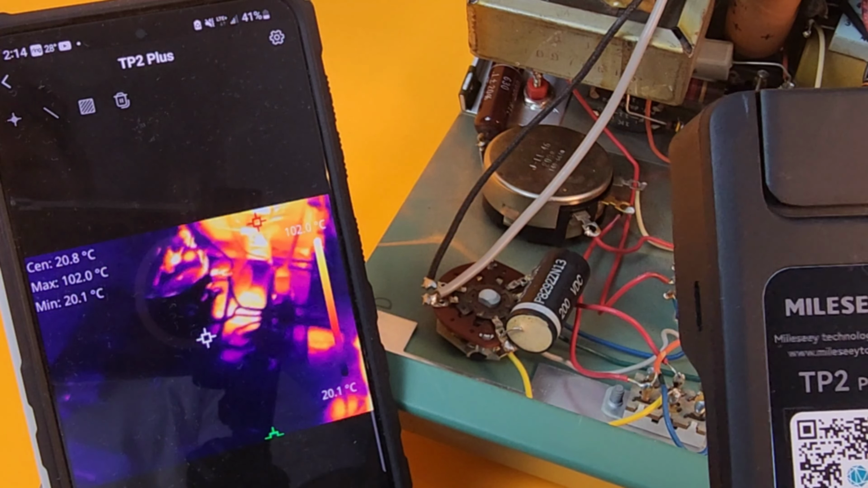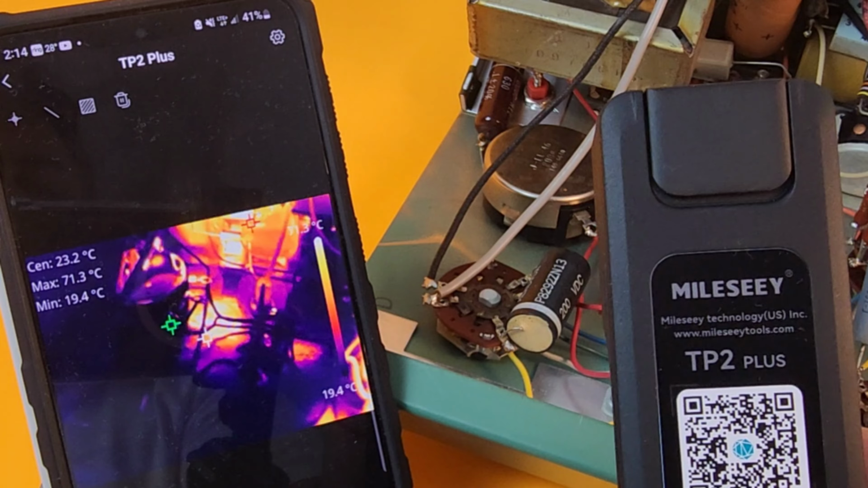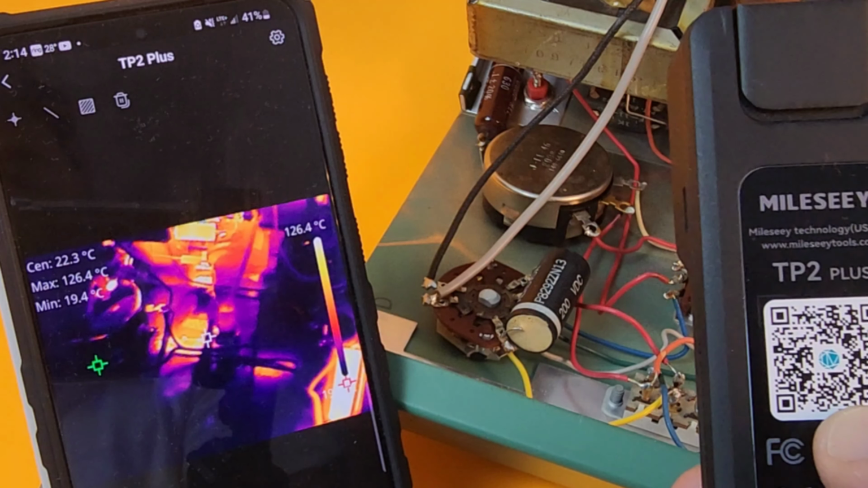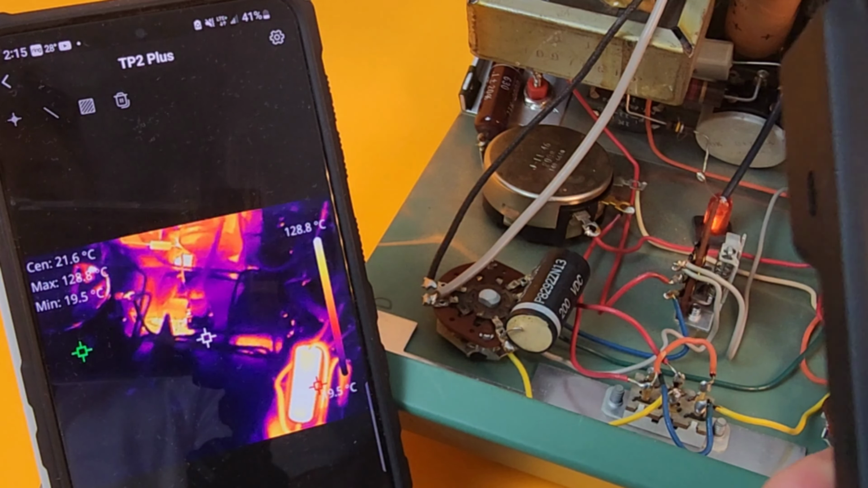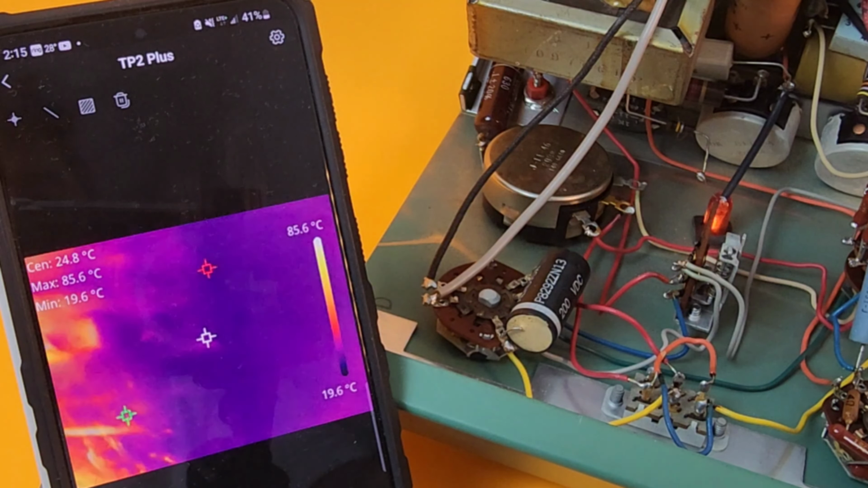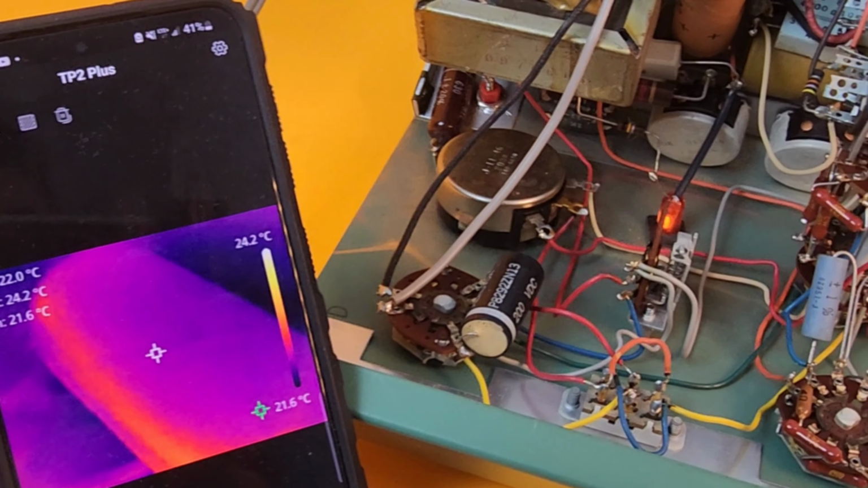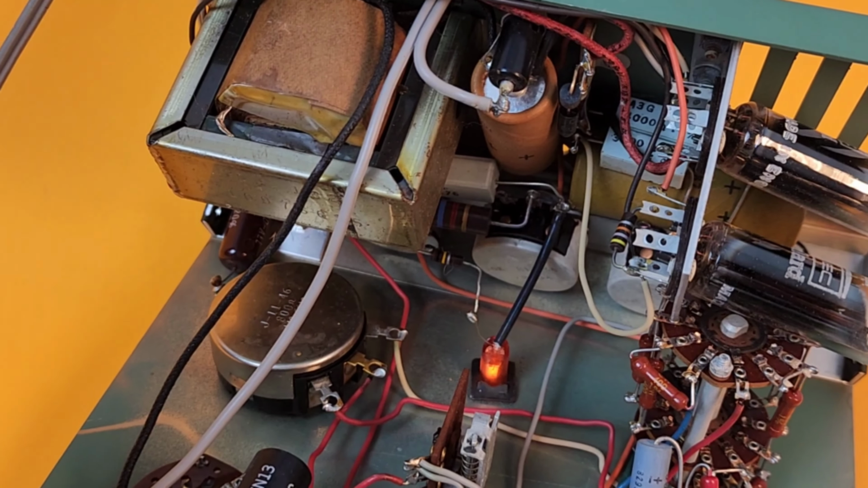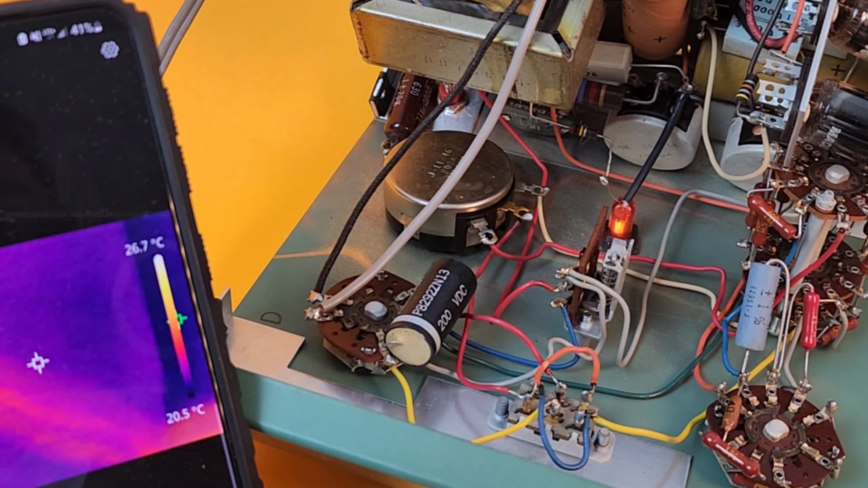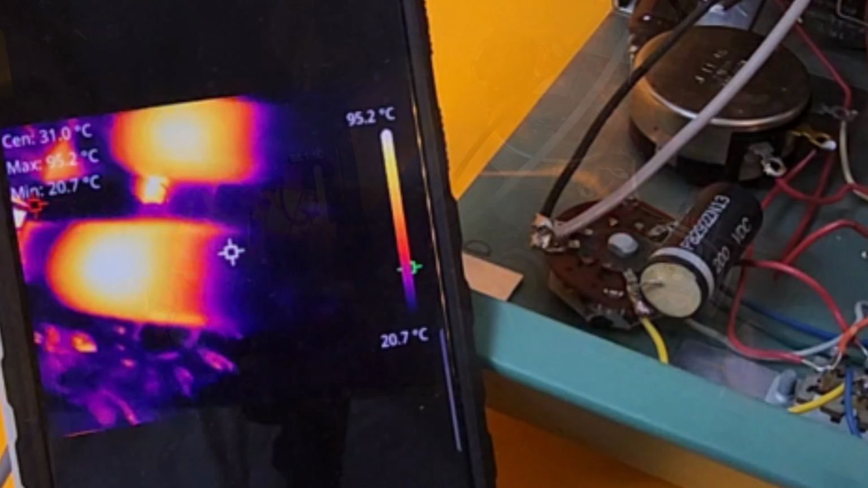If you're wondering, no, this Heathkit is not working at this moment. It's unserviceable. So I will definitely be using this to effect the repairs. But man, oh man, you can see just how useful it is, because just taking a look at this, you would never know where that heat dissipation is coming from, or even if there's an issue. But boy, just put that thermal camera on it and you can tell right away where those hot zones are.